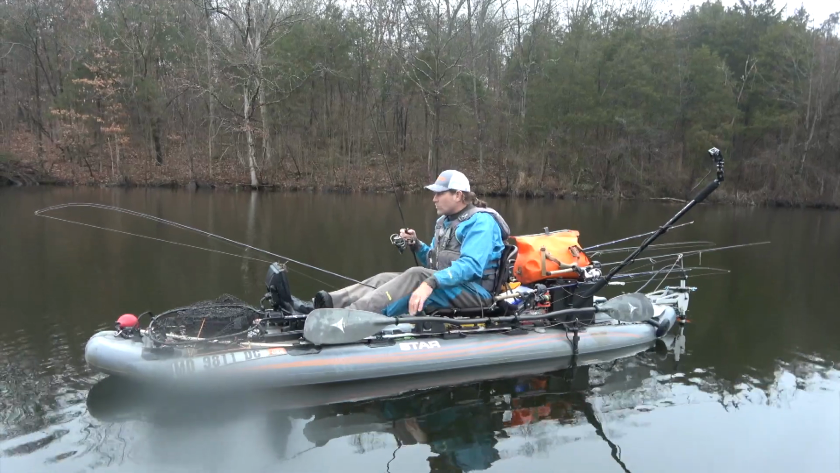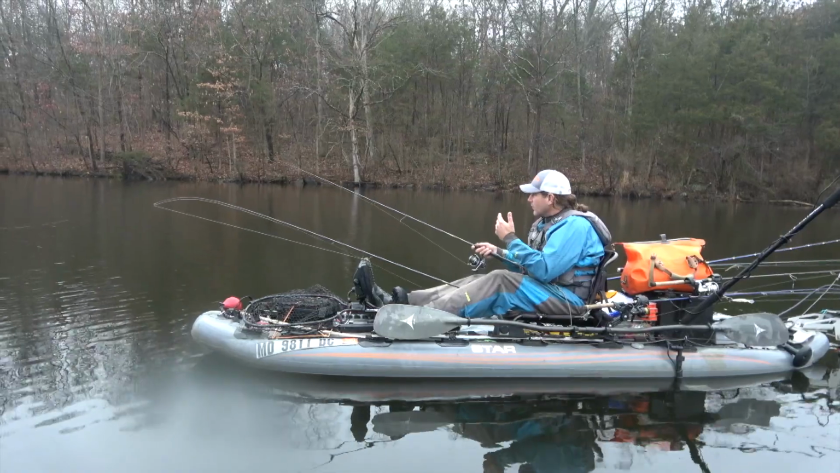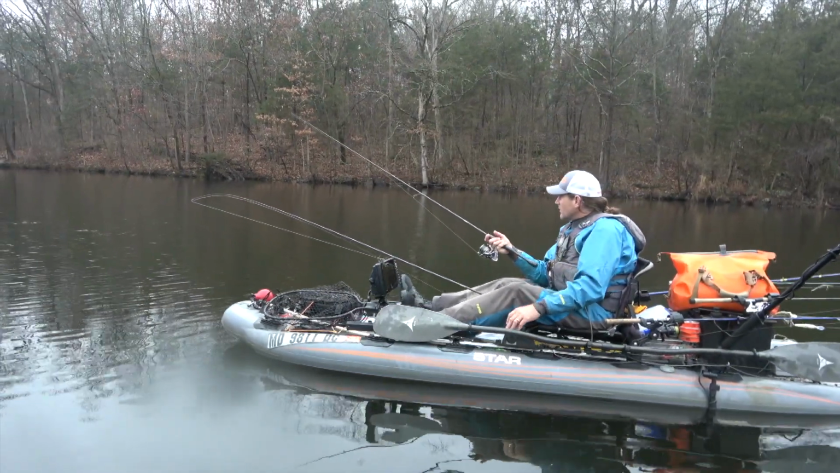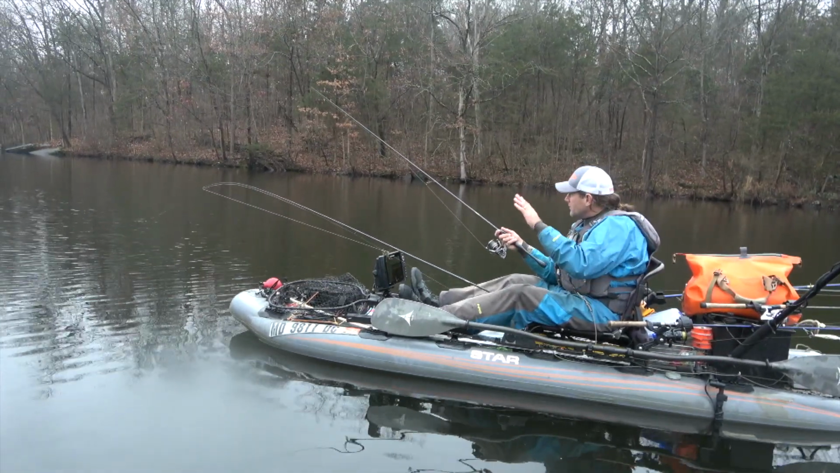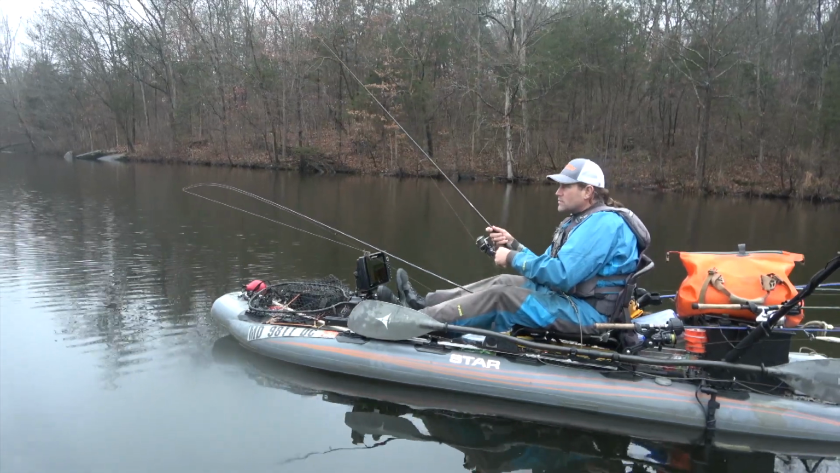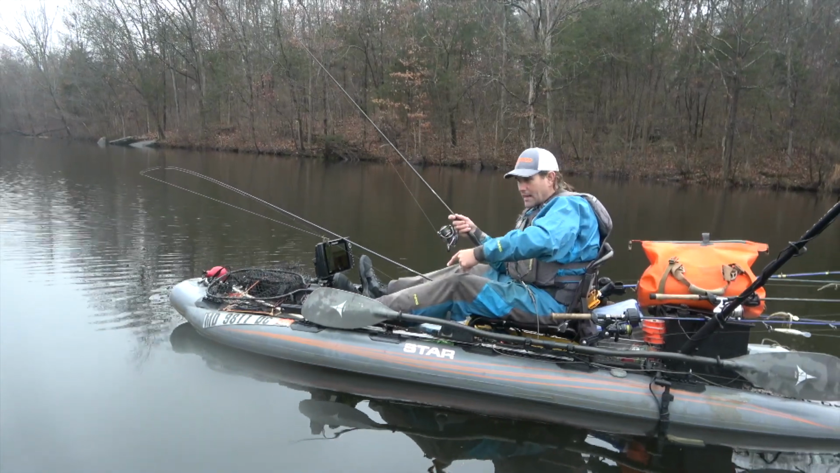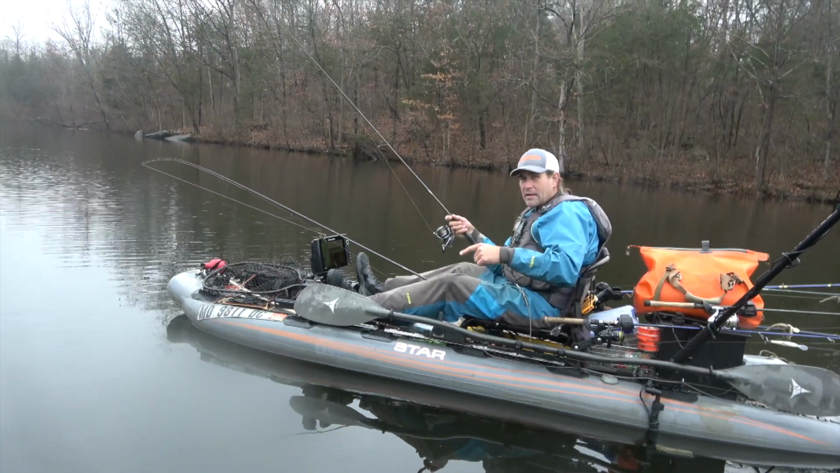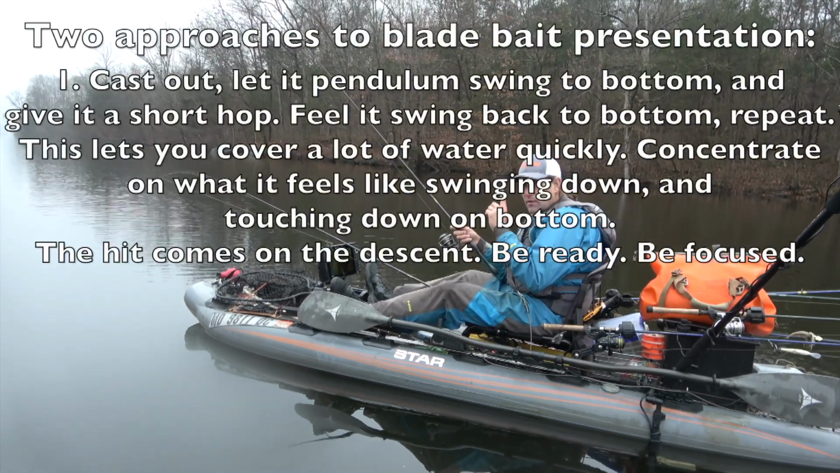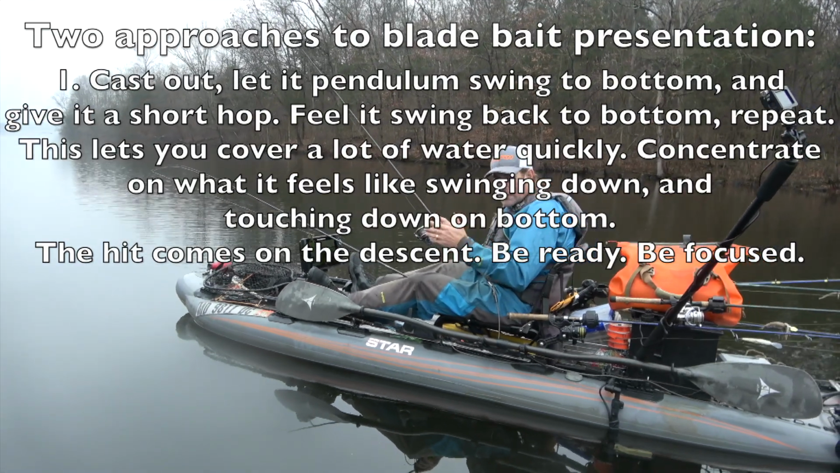I don't prefer to cast it out. I actually prefer to be right on top of it, but the wind has pushed me off a little bit. The cadence that I do is I wait for that line to stop traveling down, and when I get it on bottom, it's just a short little hop, and then it pendulum swing falls down, and then up, and then down. It's really as many touches as I can get, and I'm really trying to focus on, is it on bottom yet? And you focus on what it feels like when it hits bottom,